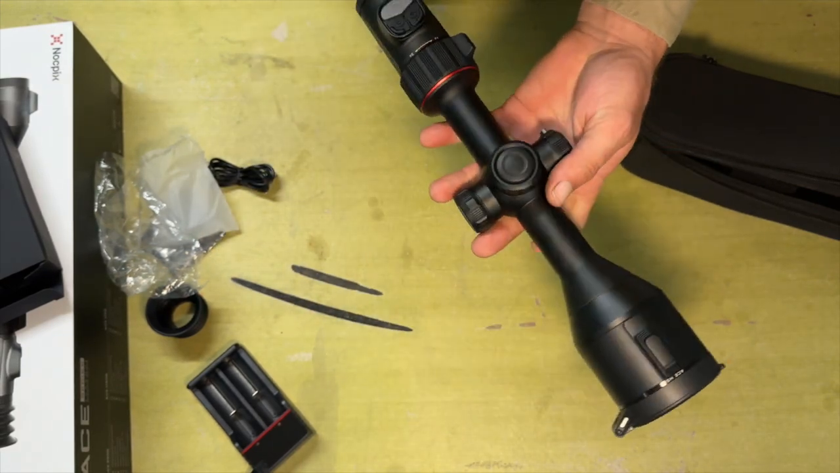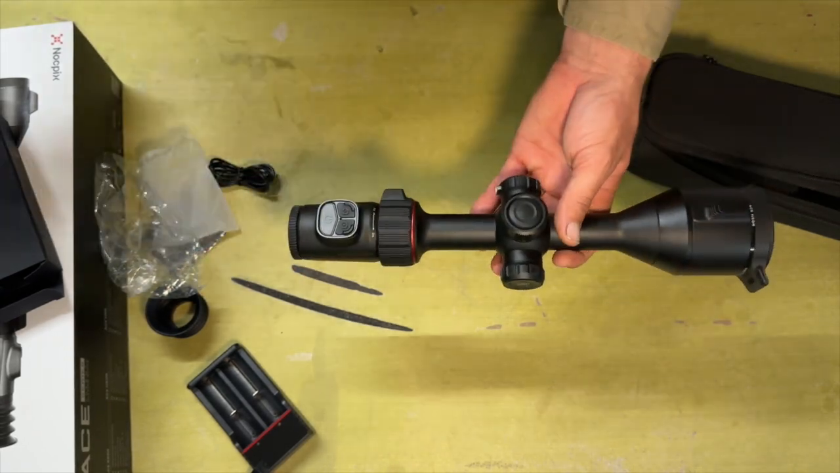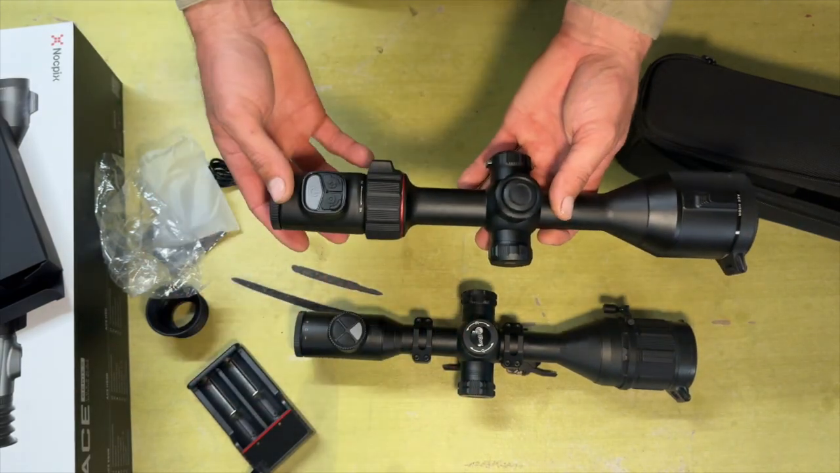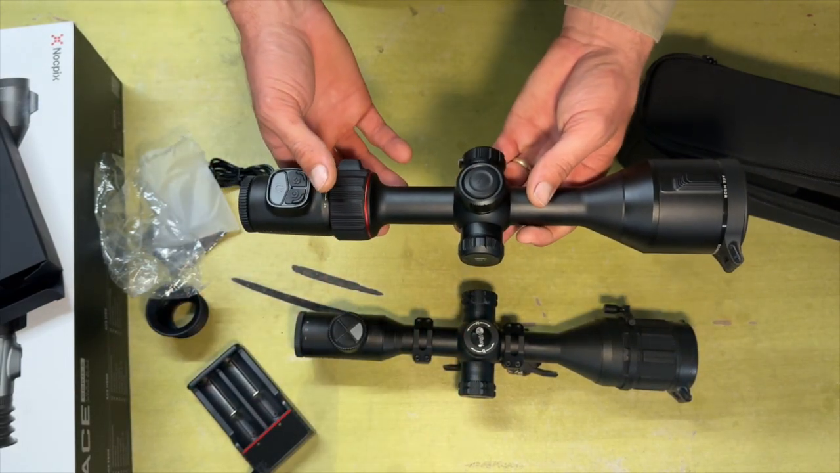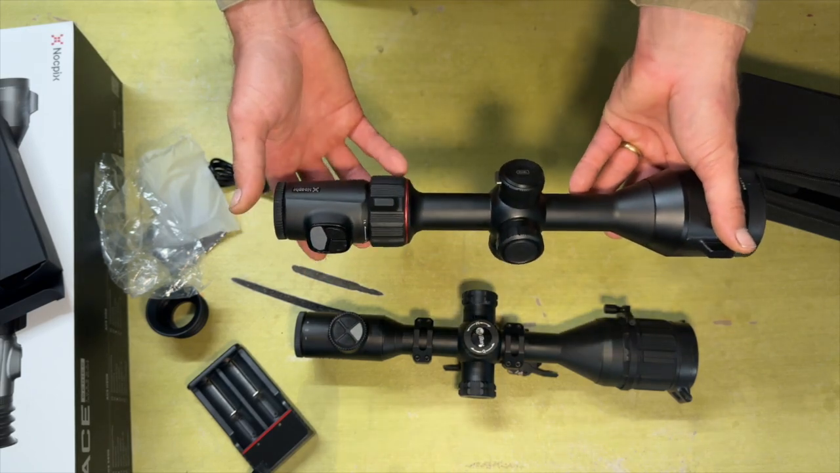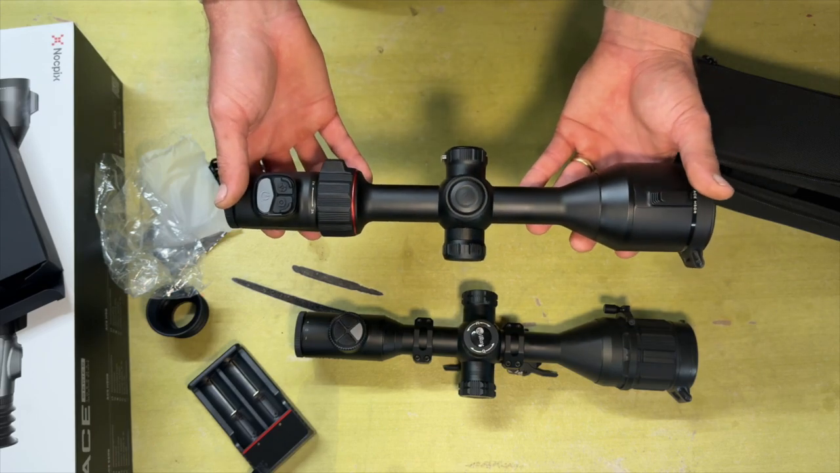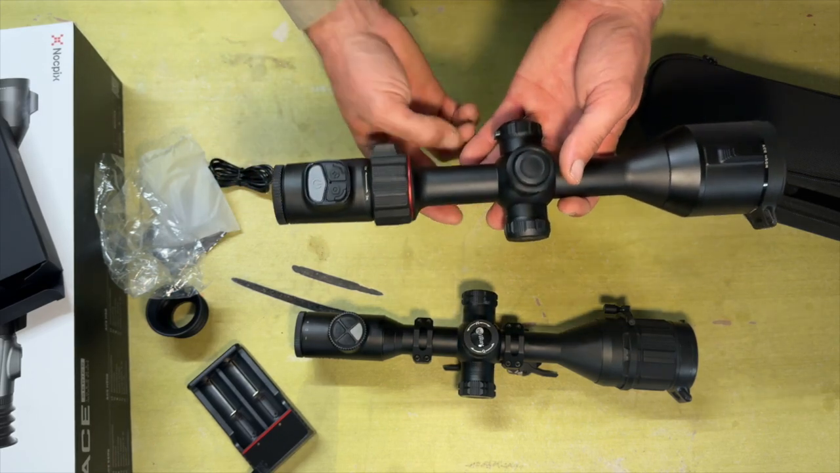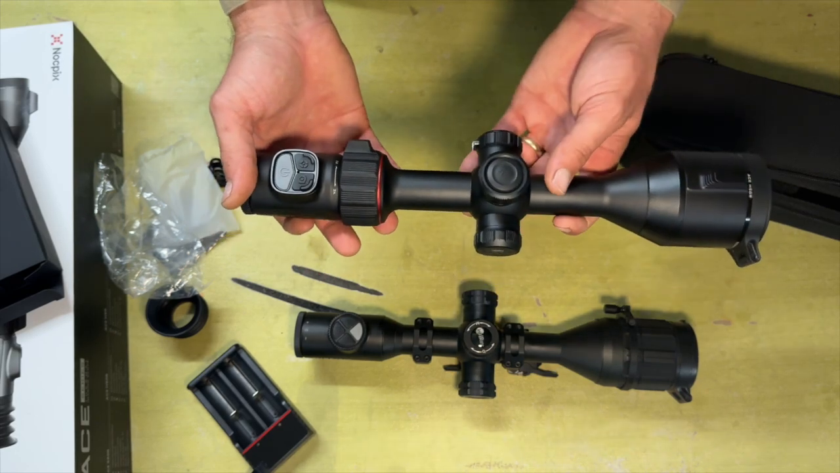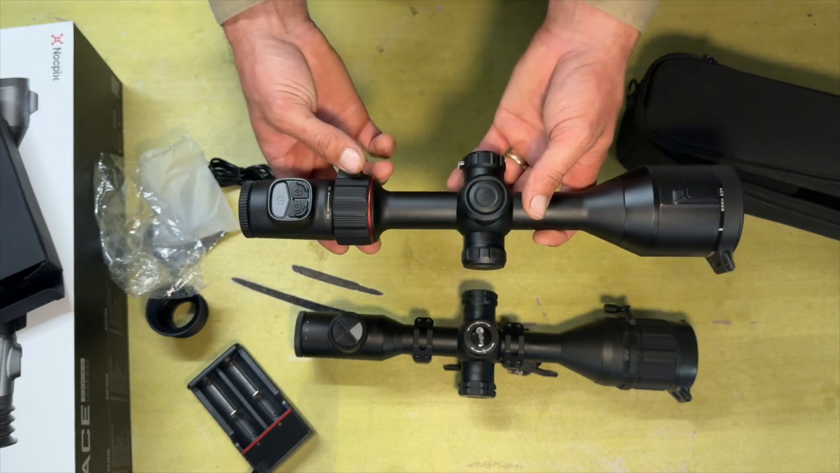Now I was comparing this with the TS60. This is the Infrared TS60, and this is the ACE H50R from Nocpix. Infrared and Nocpix are under the same parent company, but this is a brand new brand they've just brought out, and they're focusing mainly on hunting optics and stuff like that.